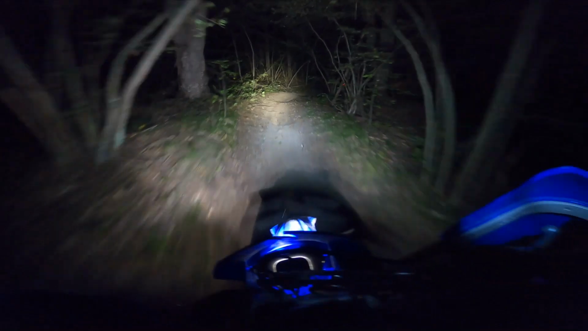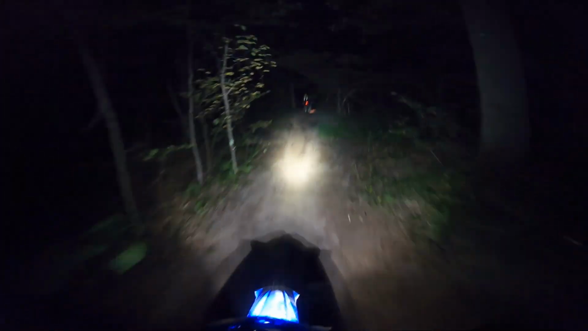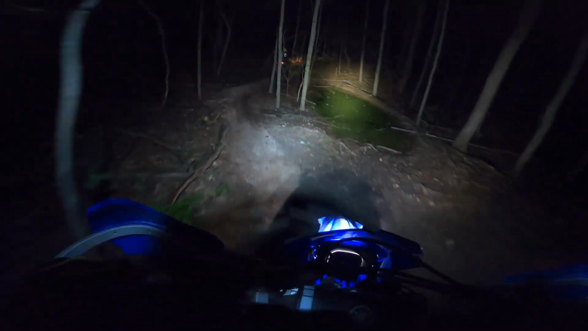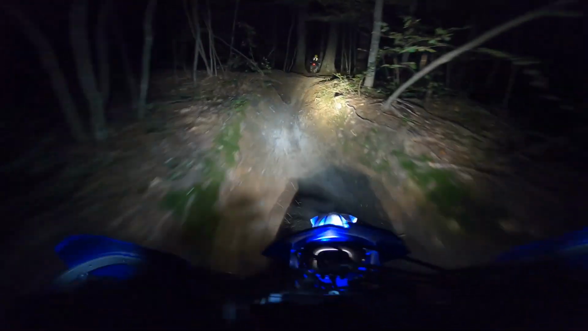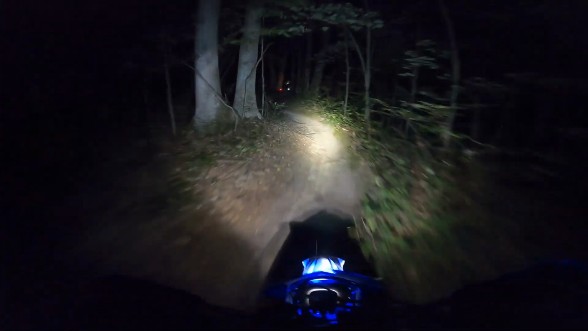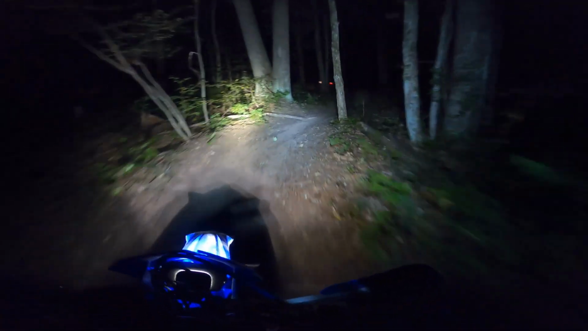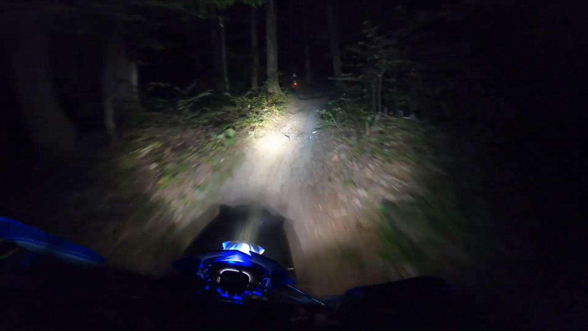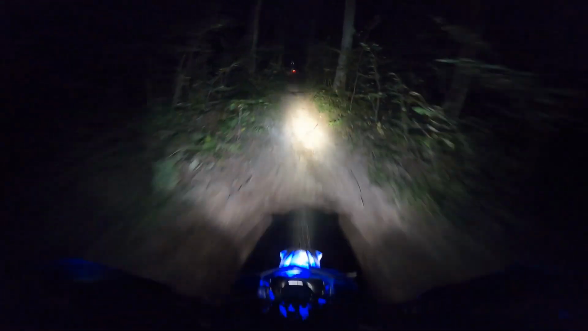If you did go that route, doing the 2 helmet lights, that's still 4,000 lumens, which is plenty, in my opinion. So I guess I should say I'm running 6,900 lumens worth of light right now, and I'm pleasantly surprised.